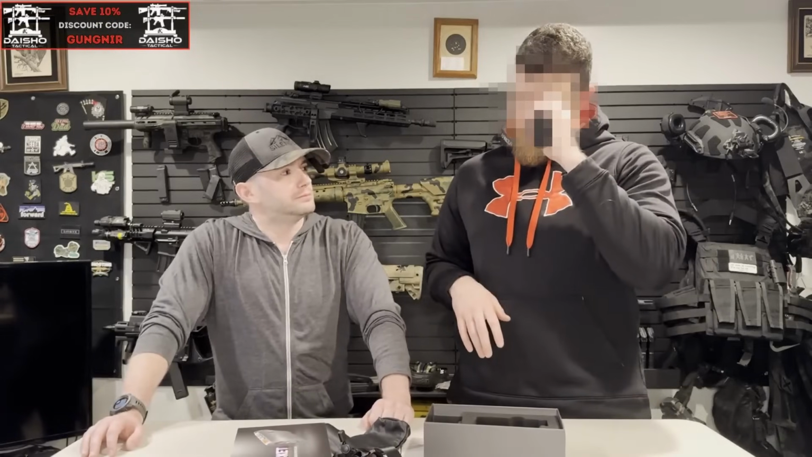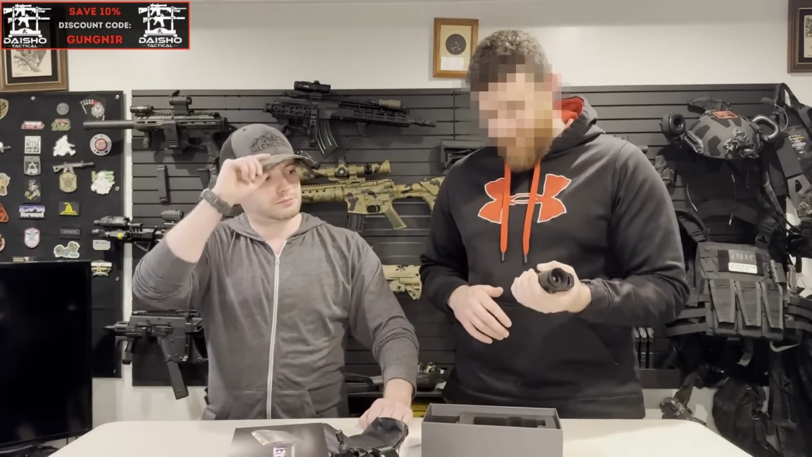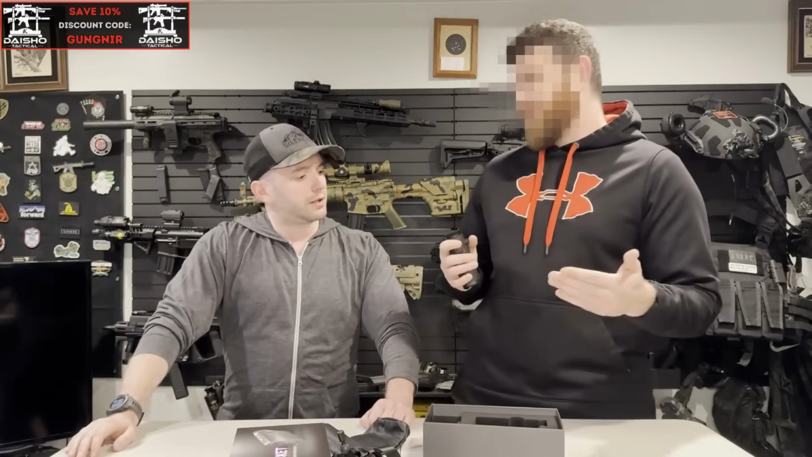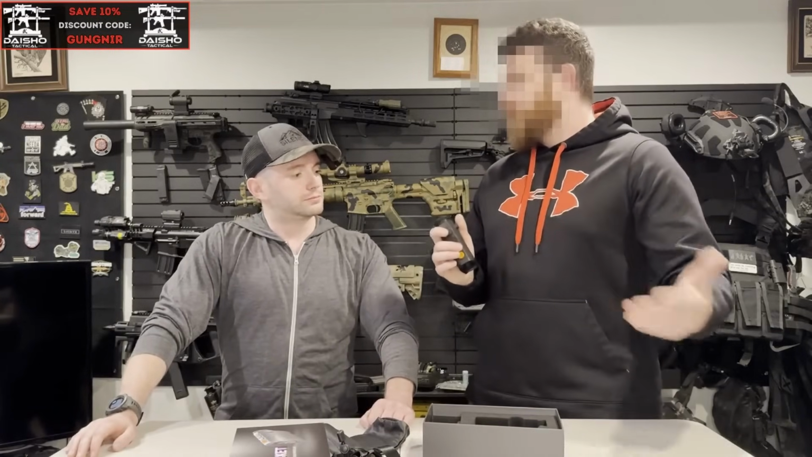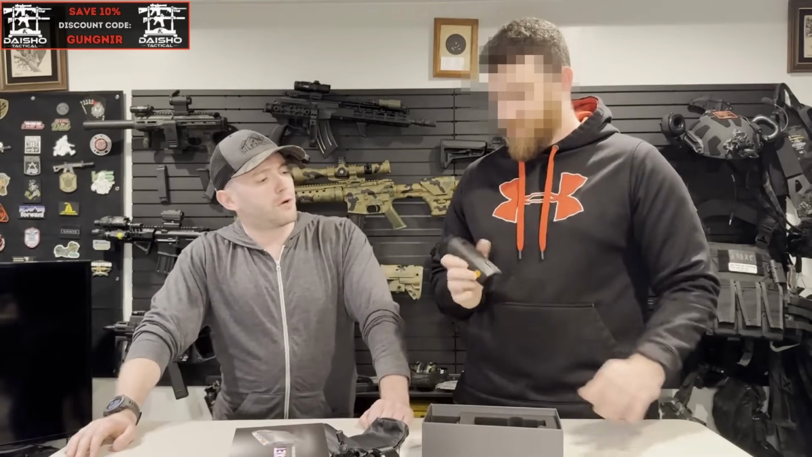But no, I only have good things to say about this little unit, man. It feels good in the hand, it fits well, and it's got a bunch of other packed features. If you're one of the people that likes to run the Wi-Fi and stick it to your phone and do all that, it's pretty impressive for what it is. Cool. I'm really happy with it.